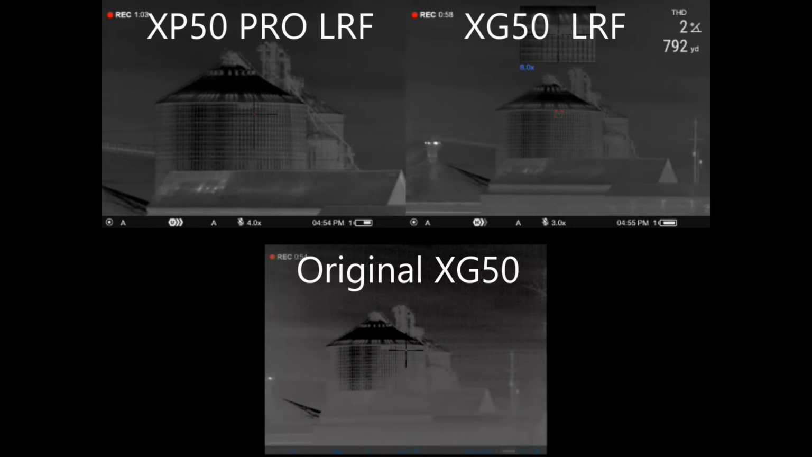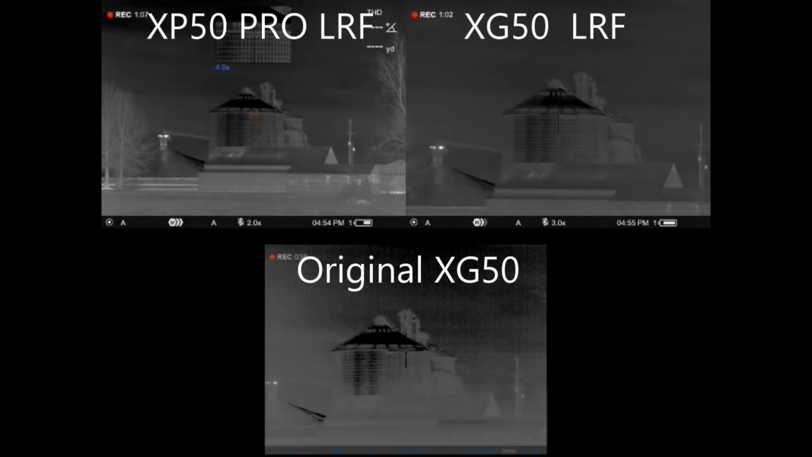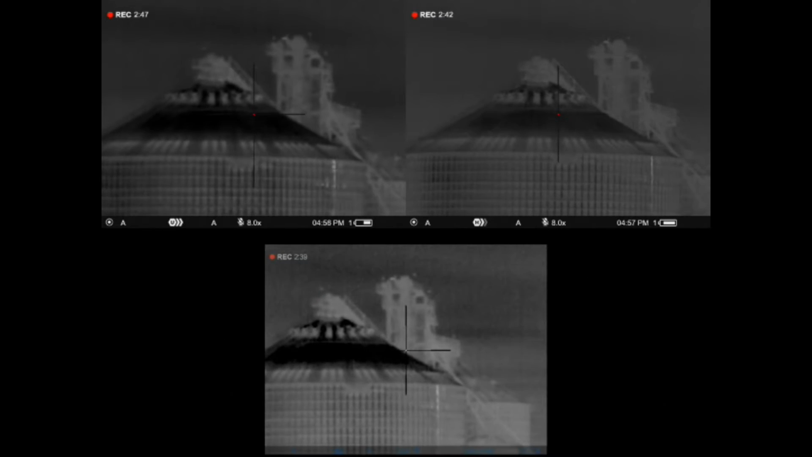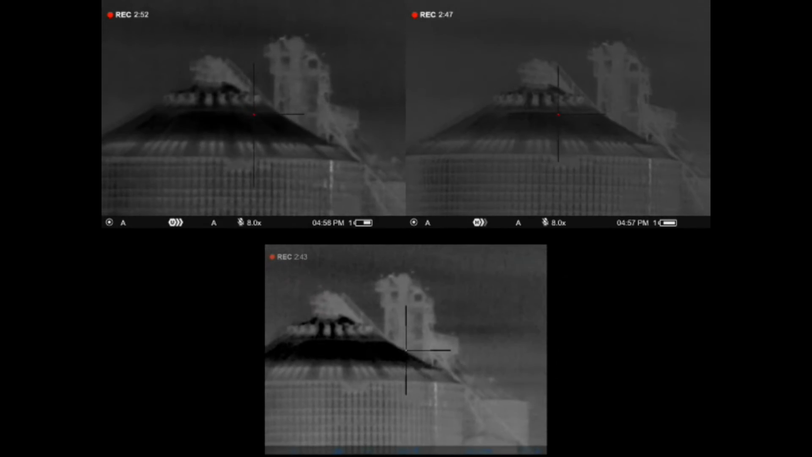Now, here, I've got them pointed at the bins out there in front of the shop. That's 792 yards. So basically just wanted to confirm that the rangefinders were both reading the same from the same perspective point, or approximately the same. And then in this condition, same thing. It had been really, really tough. The sun had just started to peek out just a little bit, but other than that, really tough conditions, but you have a really high thermal contrast.